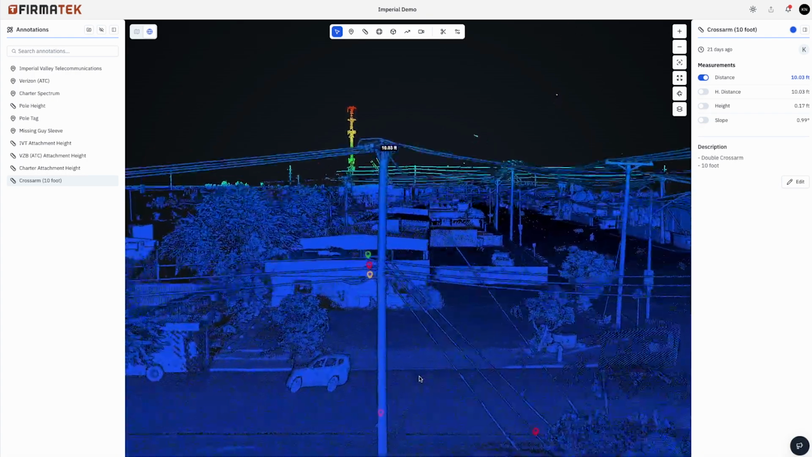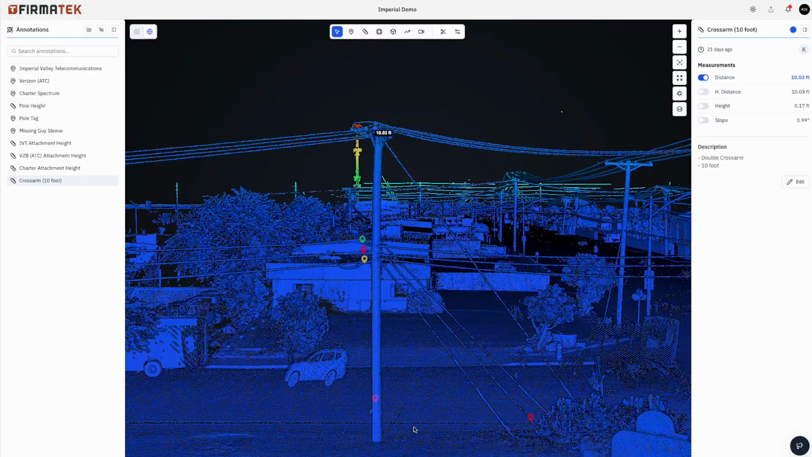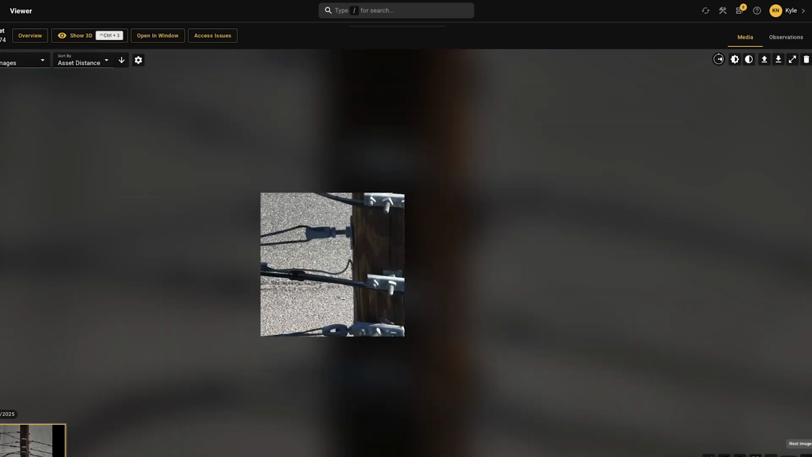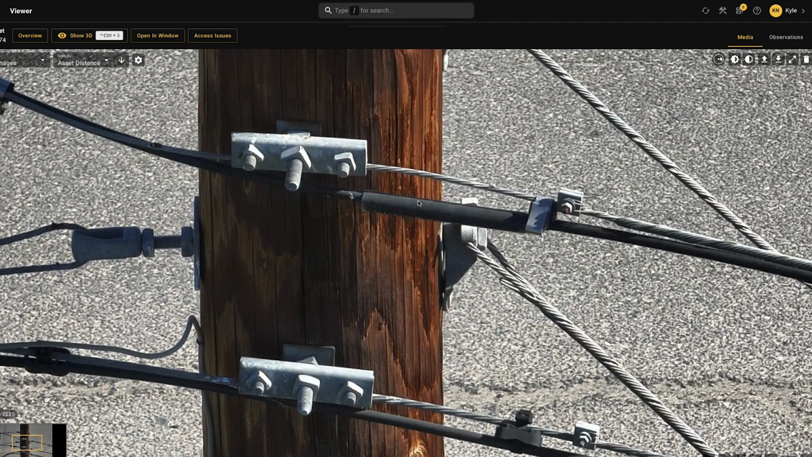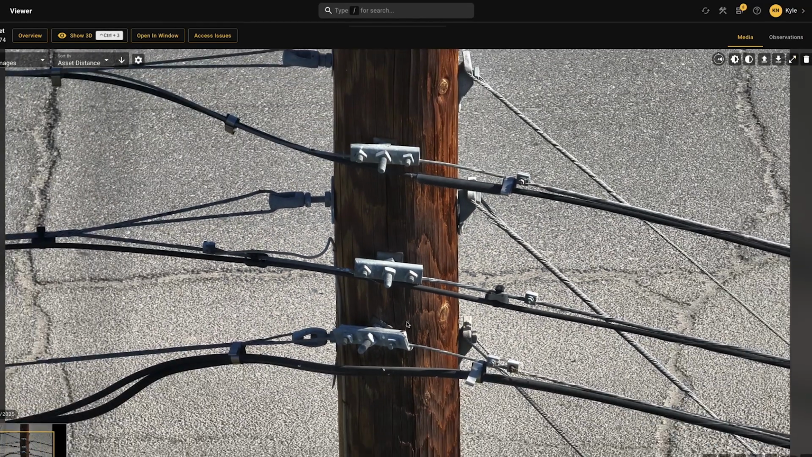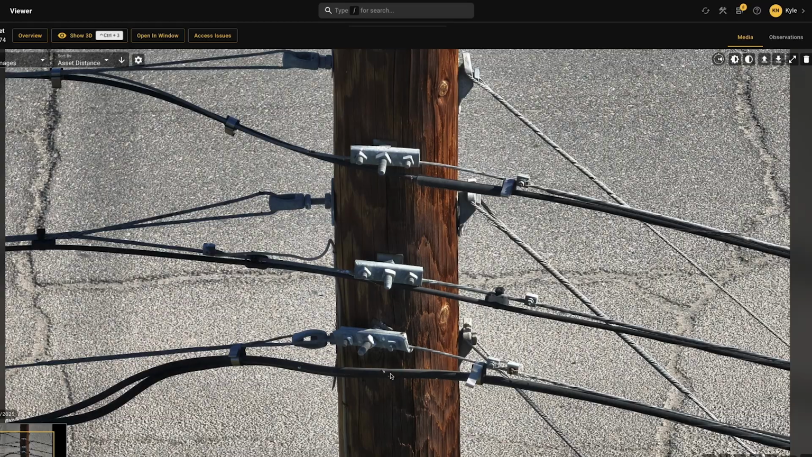But the best part about our data is it doesn't serve one purpose. You have access to a point cloud, you have access to photos, so you can verify whether or not you are in compliance with making sure you have tags on your attachments. So you can see here our top attacher has a tag, but it's pretty blacked out. Our middle attacher does not. Our bottom attacher does not. So we know that all three of these would be out of compliance with having tags.